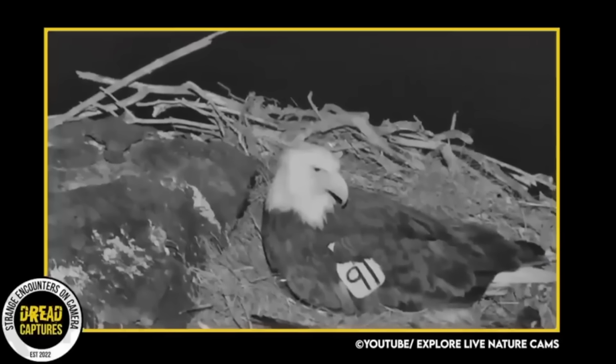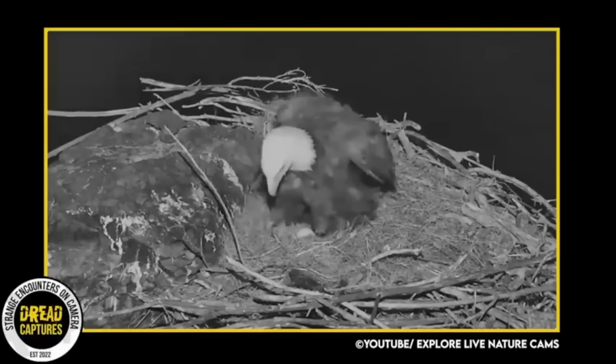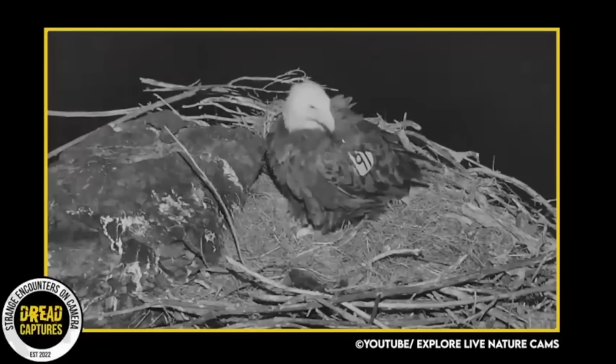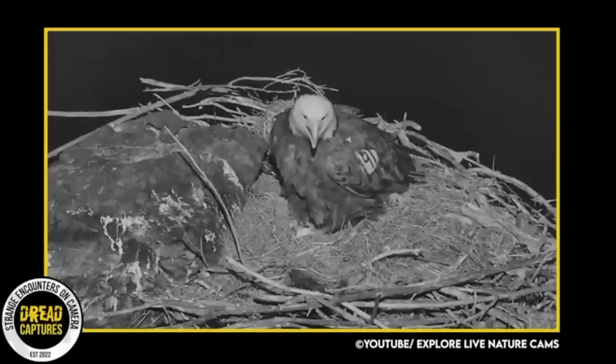This Eagle Cam has captured some amazing footage off the coast of Southern California, more specifically the west end of Catalina Island. As it rolls, we see a bald eagle in its nest, about to settle in for the night. 91, the number on its wing tag, is just used for tracking purposes.